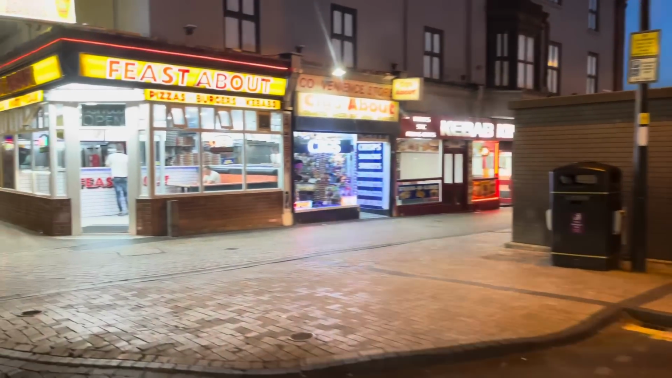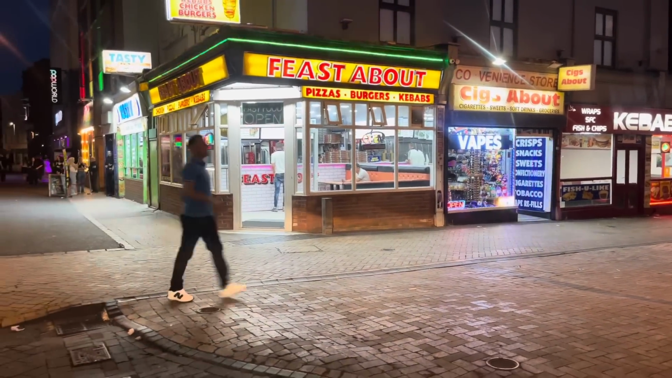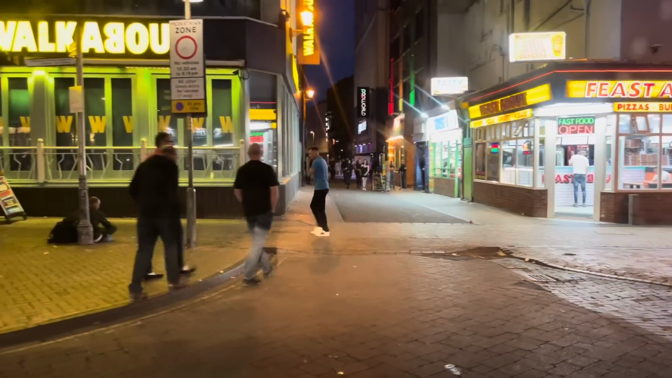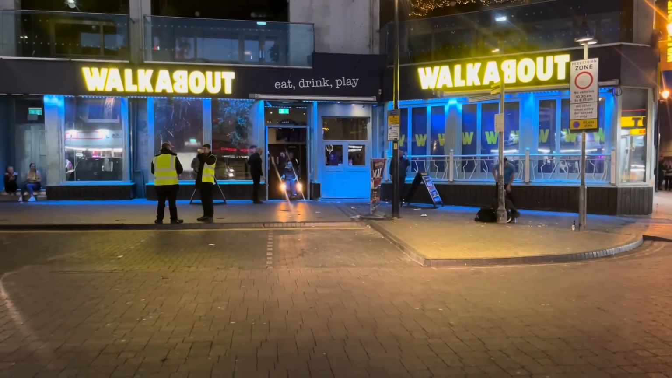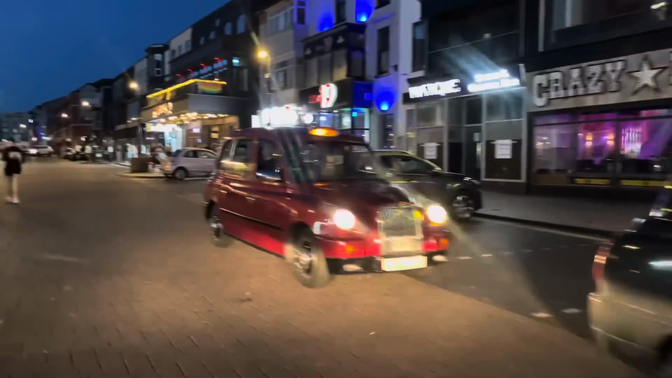I'm not allowed to go down there unless I'm a taxi, so I'm going to turn around. That's the Strand straight ahead, and that takes you back to Talbot Square. I'm just going to turn around, but there are a lot of people around here, I tell you. It's quite lively. I mean, it could be busier, but I think the night is still fairly young.